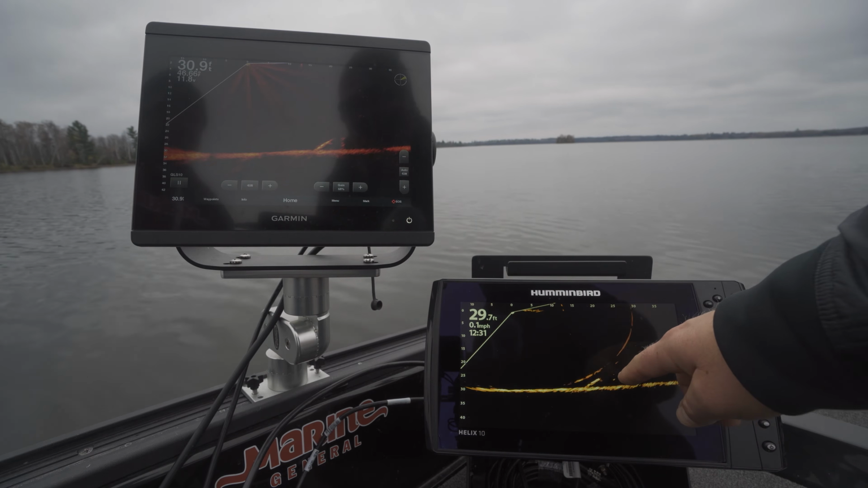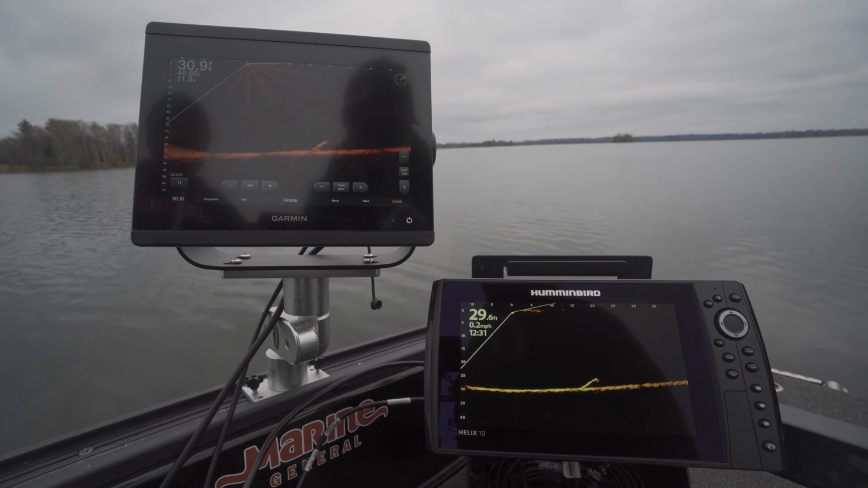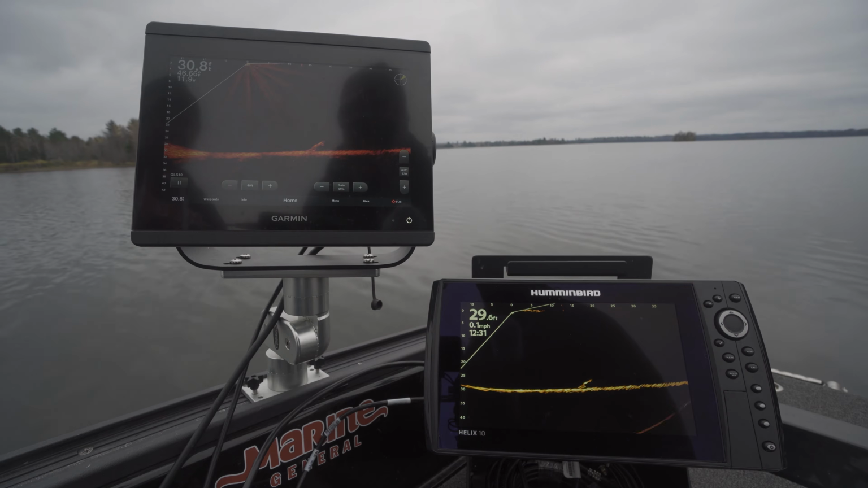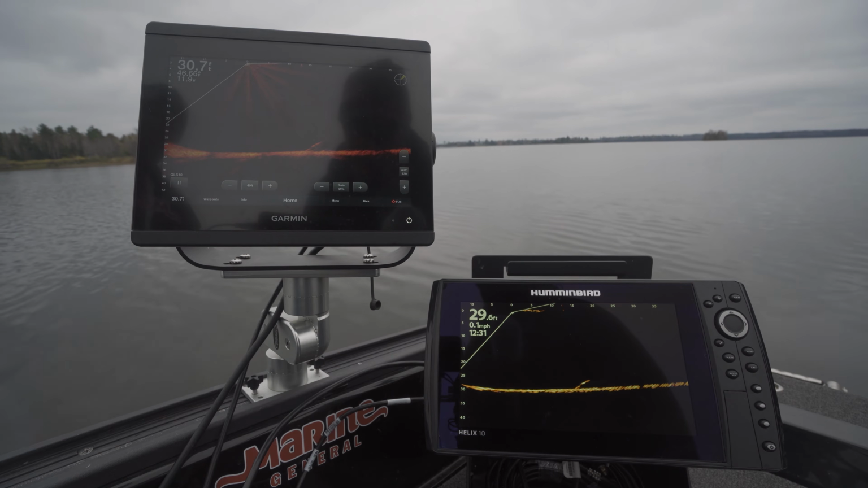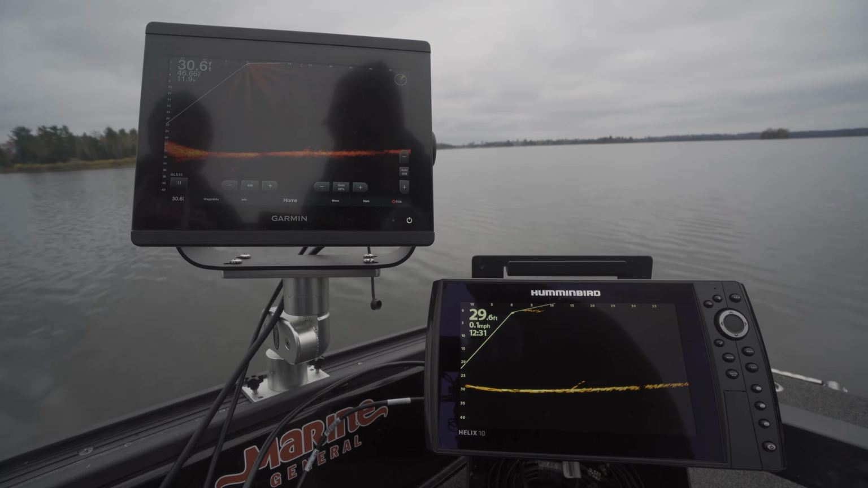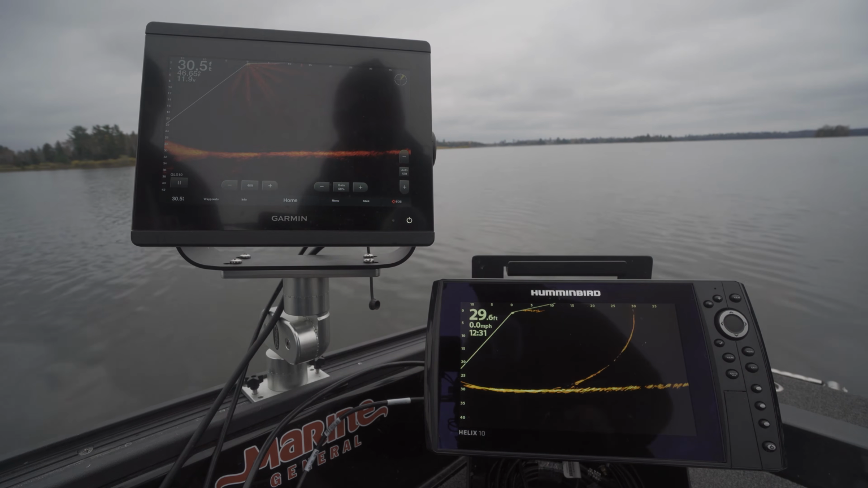Yeah, as you can see right here on both sides, looks like that's some fish right there, huh? Yeah, this usually holds pretty good sized crappies late fall all the way through the winter. Okay, cool. And a bunch of walleyes too, typically. So should we throw a bait down there and see if we get any bites? Absolutely. All right, let's give it a try.